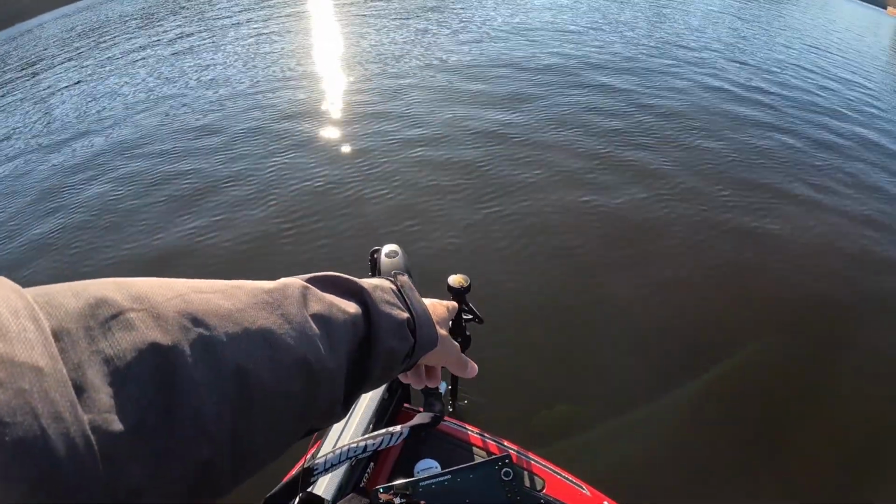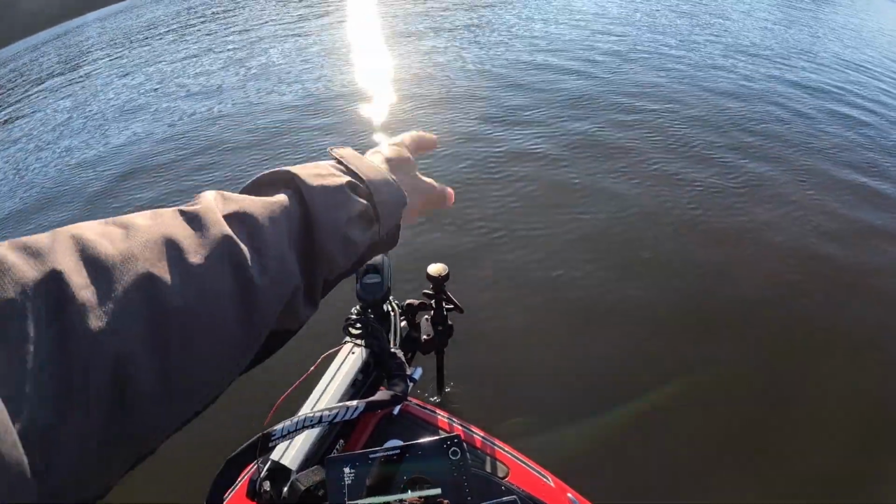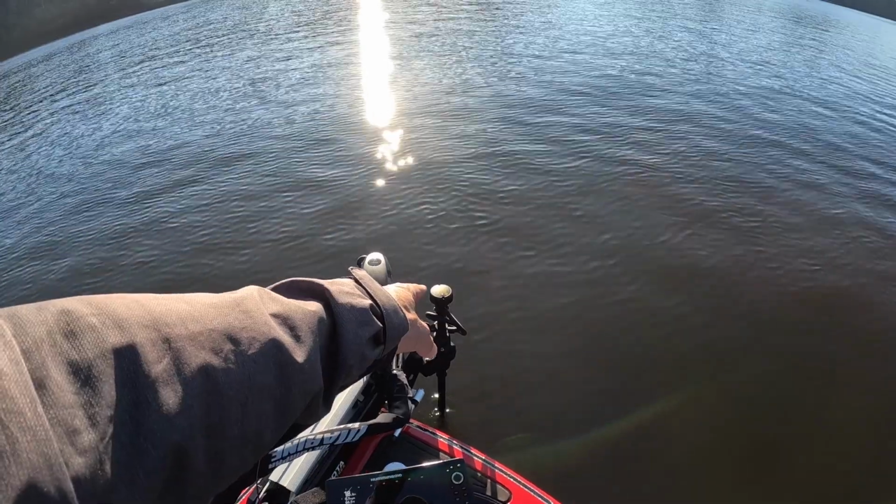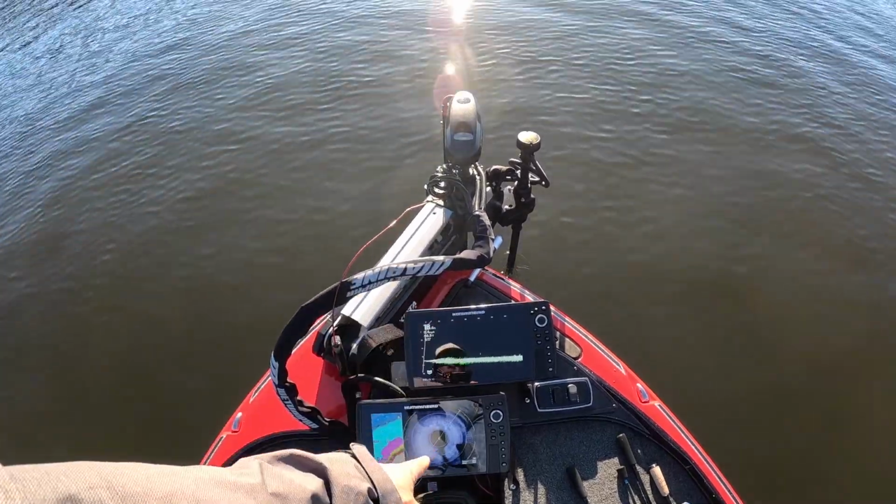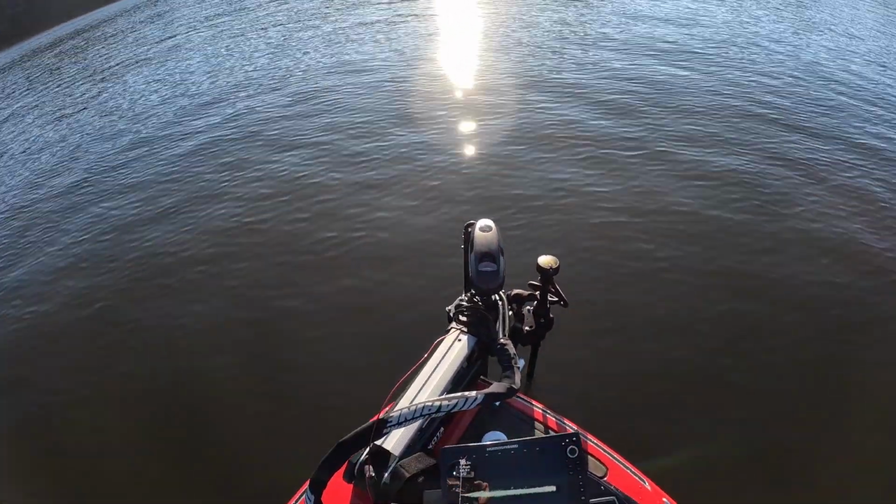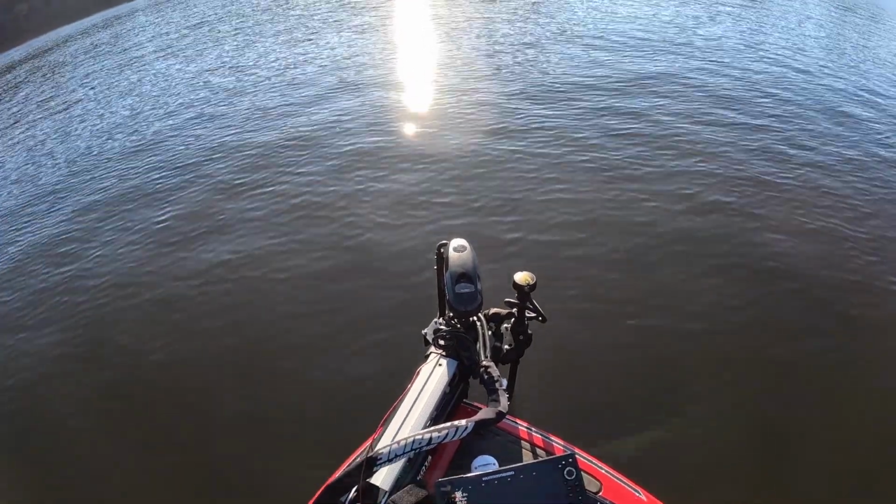You can actually probably turn the pinging off with just the button on the remote on the target lock, and then use this, and have it on different screens right here, to where this may be on the bottom, that may be on the top, and vice versa. It may be a little tedious, but it might be something that I could do in the future.